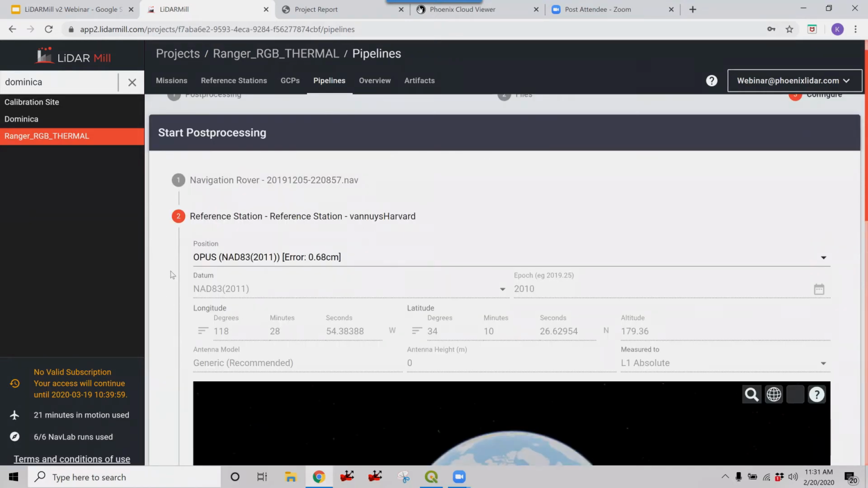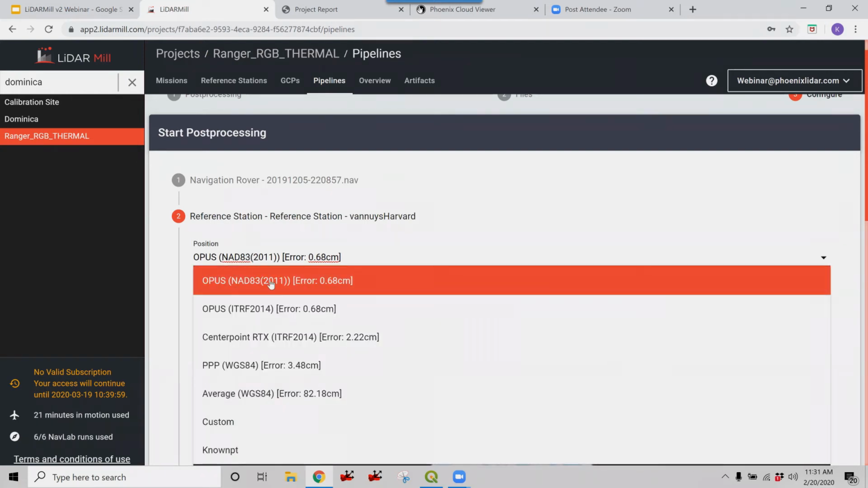Now we're going to configure our reference station. It's pretty slick. You can click here and select from your post-process trajectories, Opus NAD 83 2011, and you can see their error over here, or the ITRF 2014. CenterPoint PPP is obviously less accurate than these post-processing services, and your average point is much less accurate.